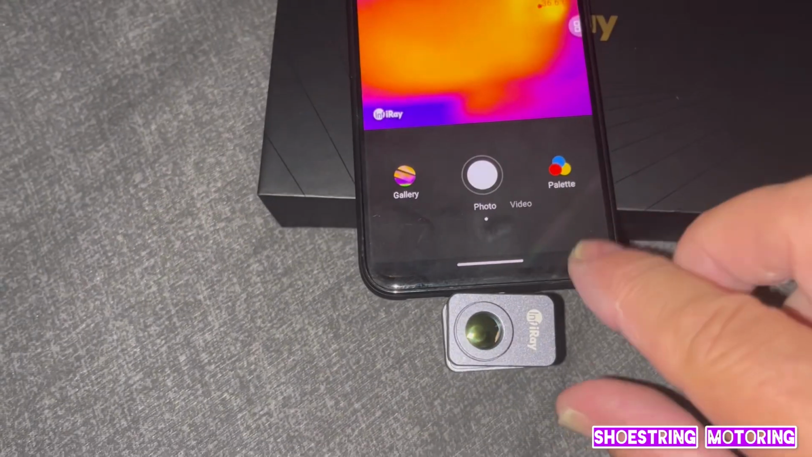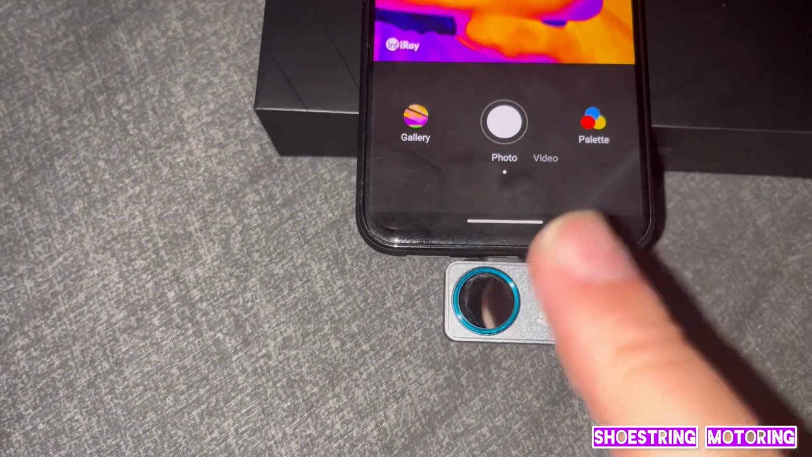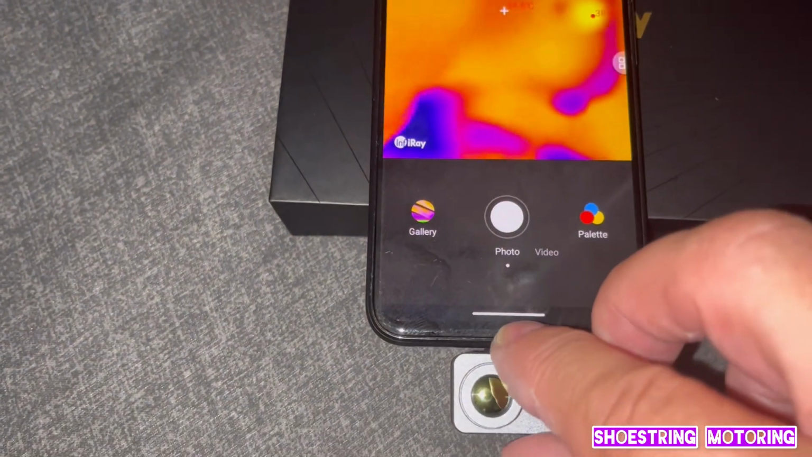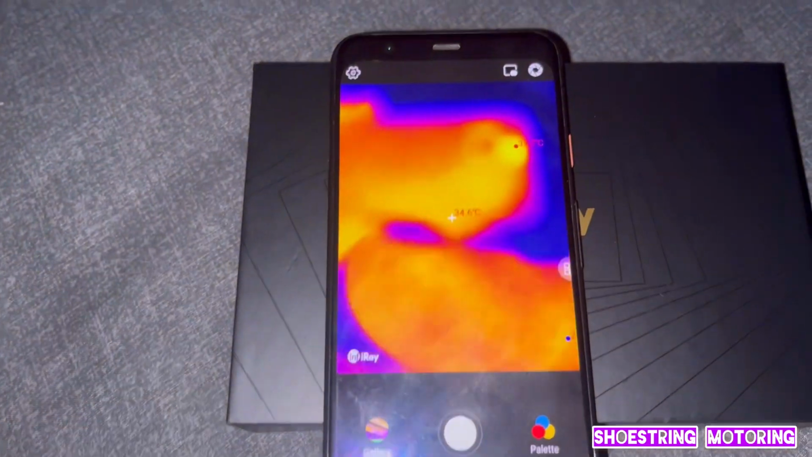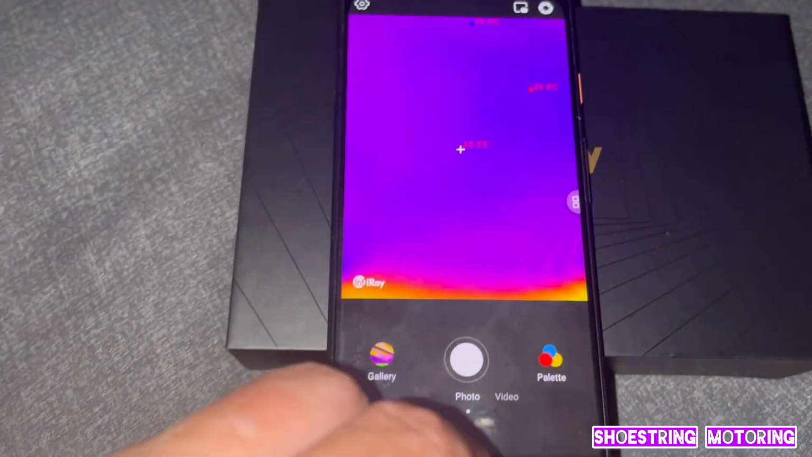You can't see anything because there's a cap. Now there's two little features on this. Right, you've got this lens. There's no explanation in the packaging, and then you've got this one that goes on the top, which obviously changes it. And if you look, you can see it shows the temperature. That's my finger. And then you have a cap that will go on top. Obviously that blocks it out.